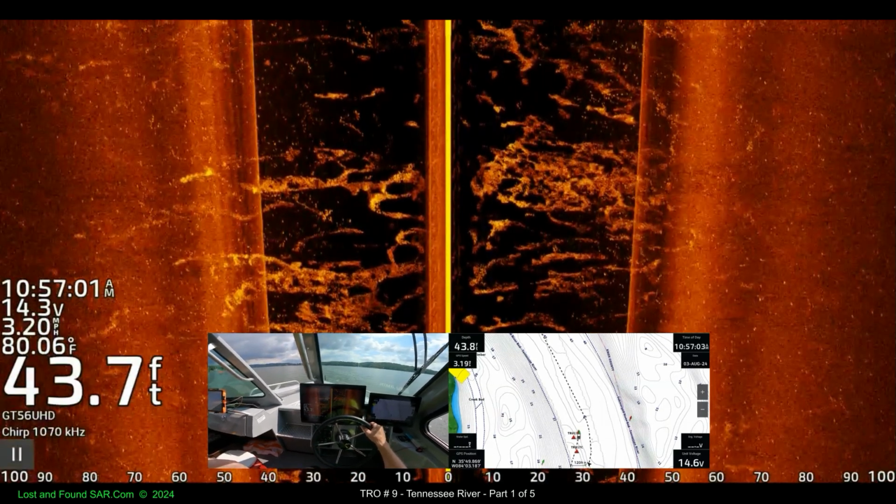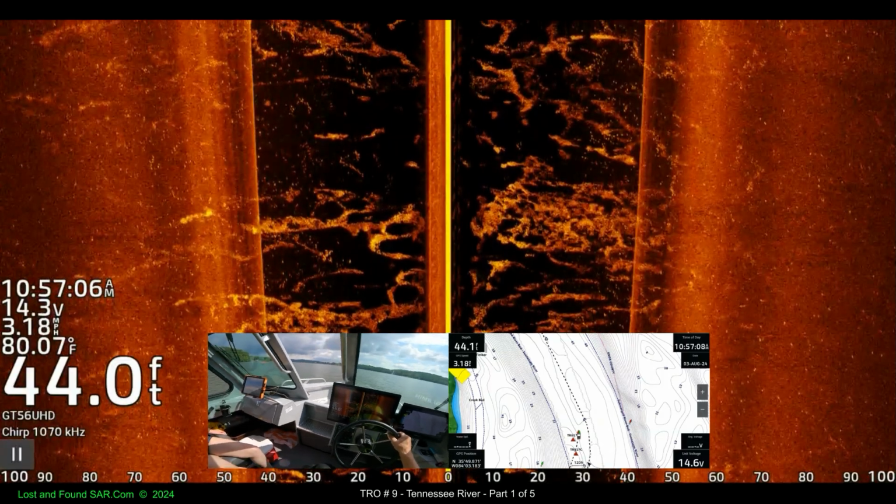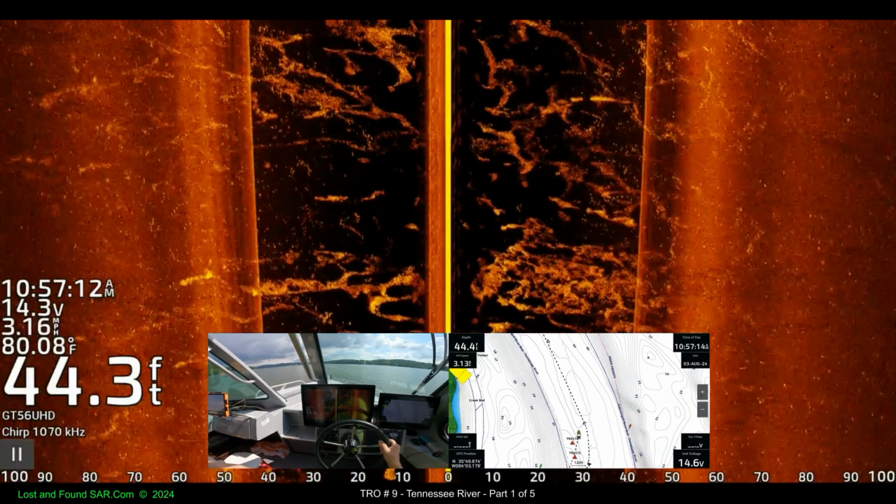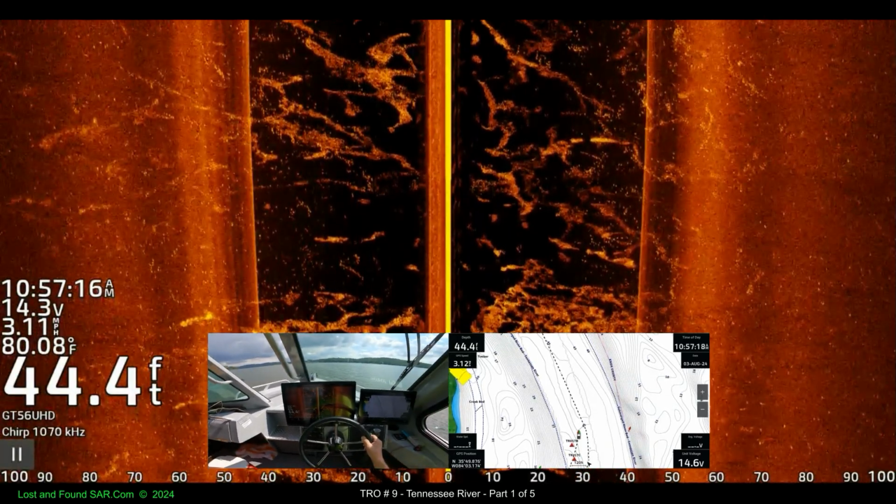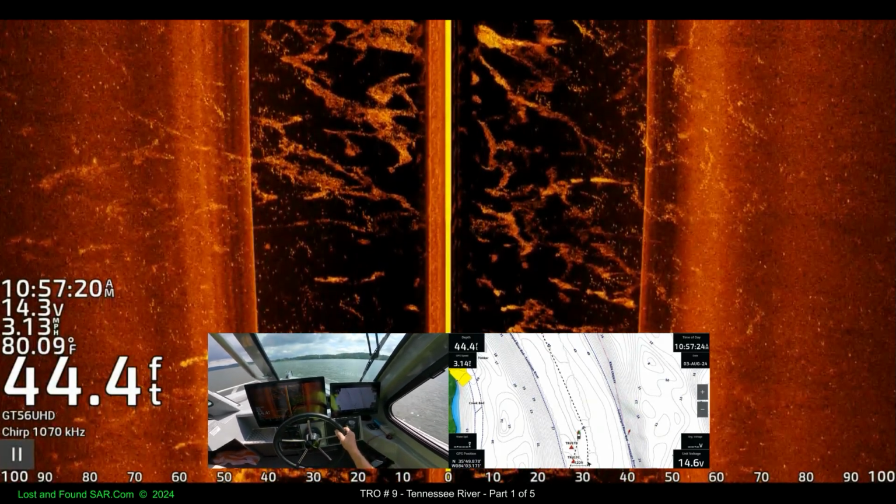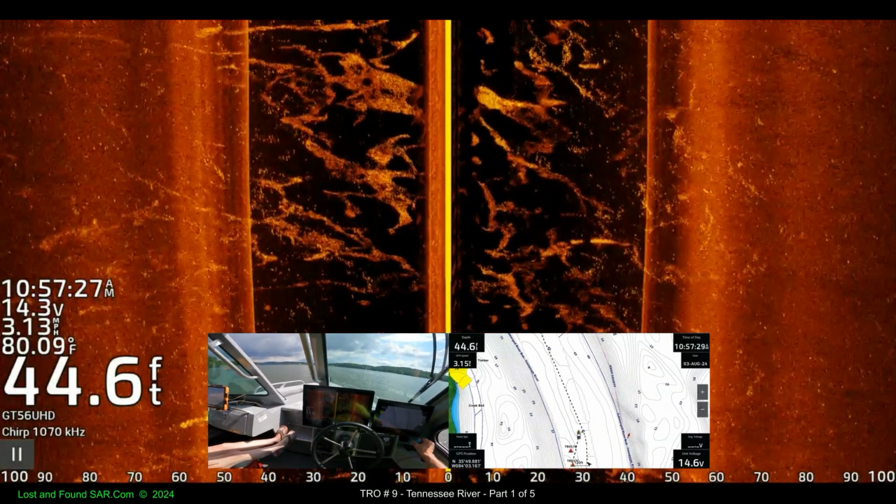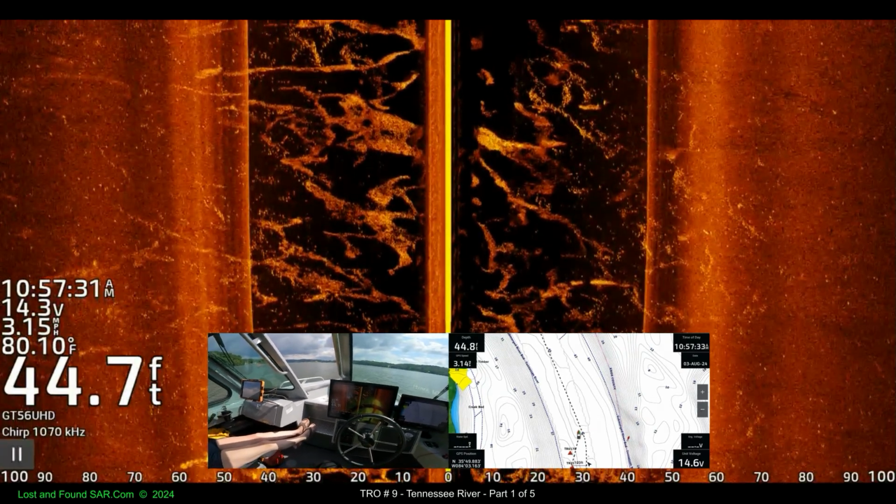That's something new. Pretty wild. I don't see anything. Better than all this floaty stuff. 44 feet deep. Wow.